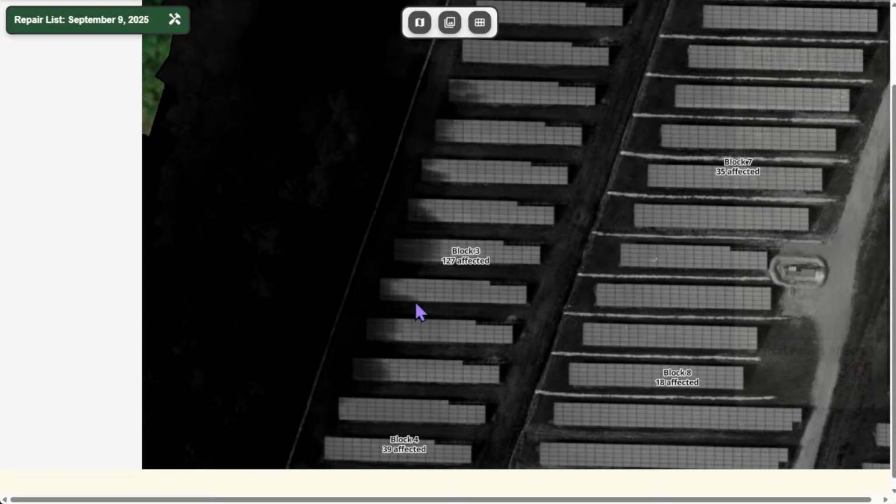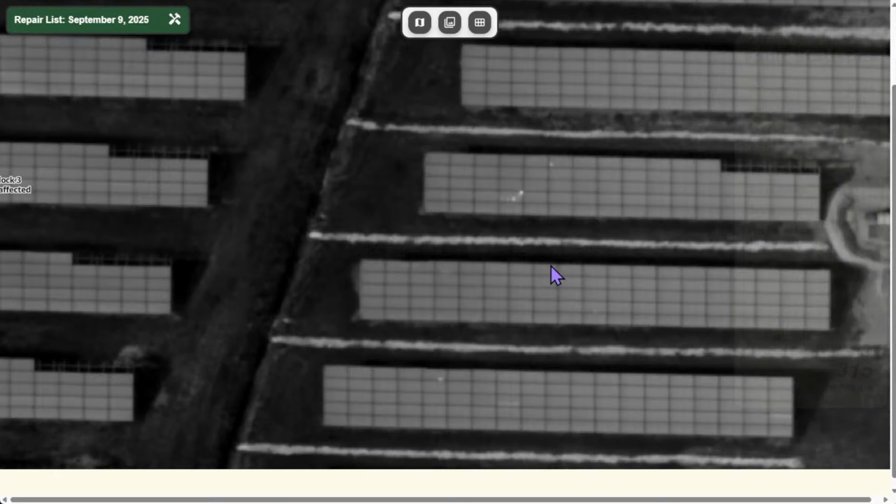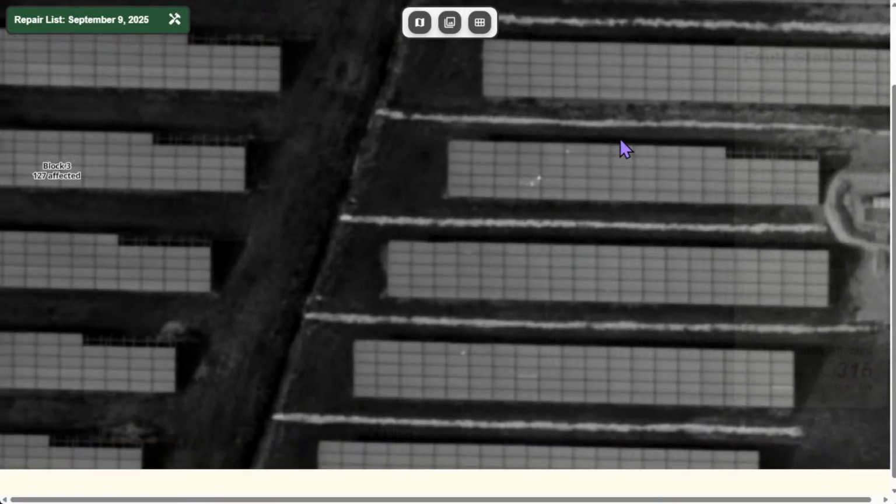So you'll have these issues right here, as you remember. For this example, it would be shading issues, and you can see that there is some kind of vegetation shading or something like that. But let's say if you want to see hotspots, you literally can see the panel has hotspots in this general area.